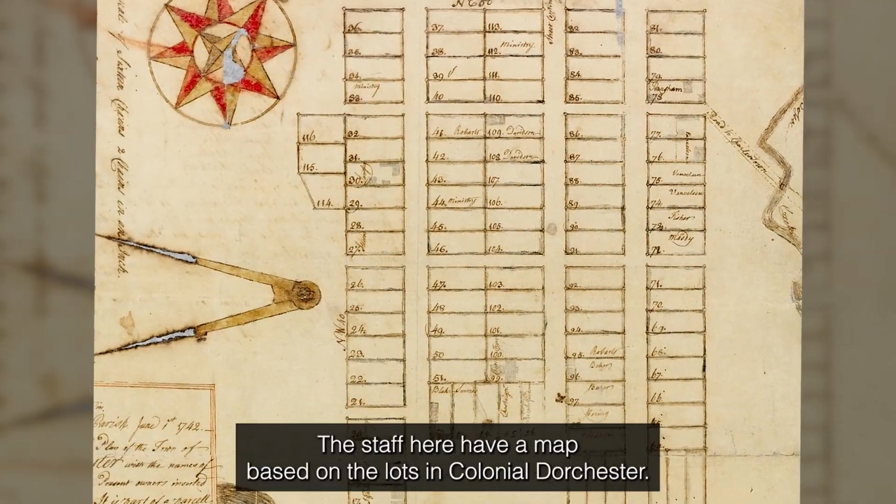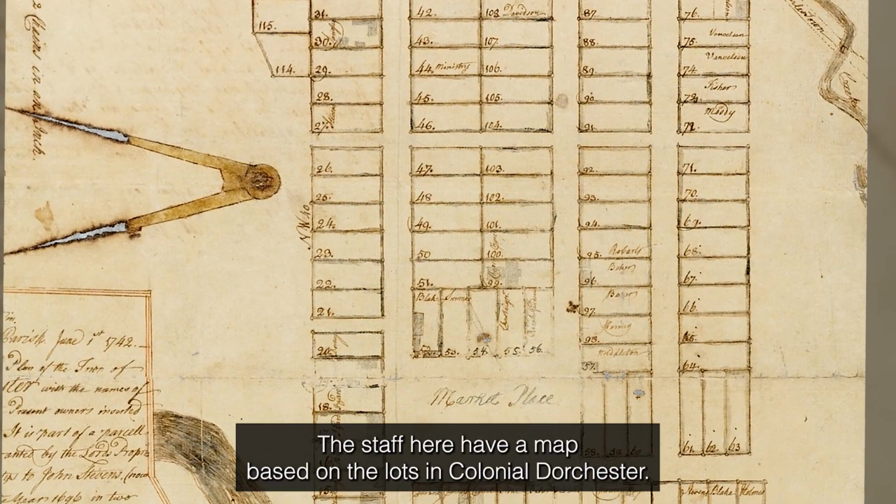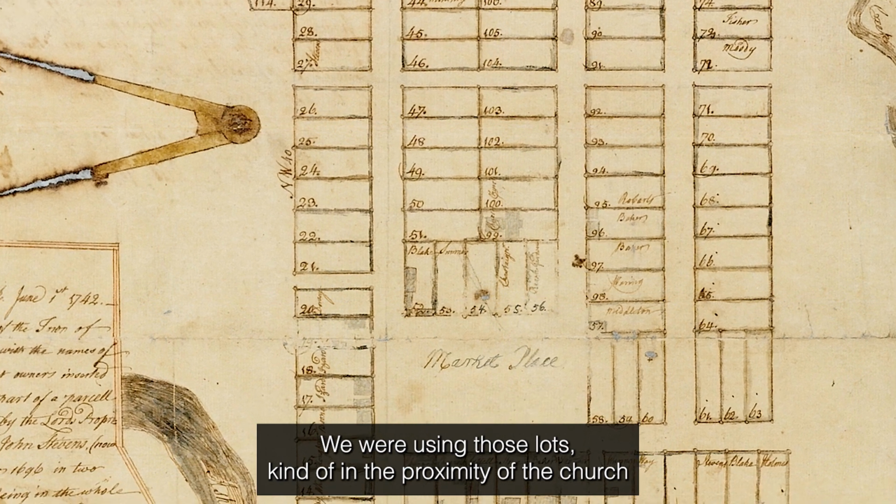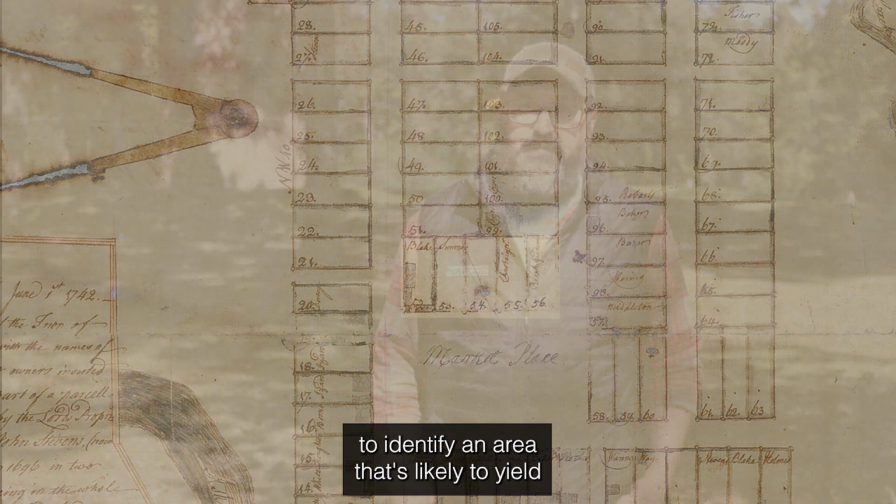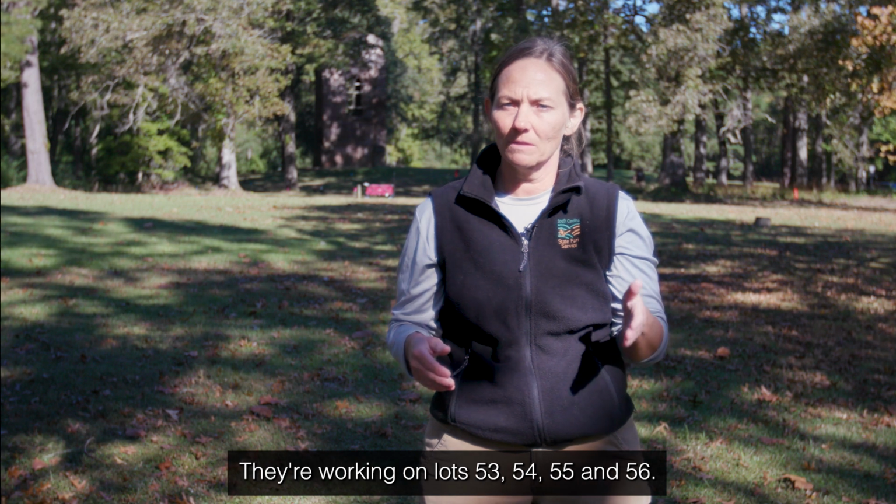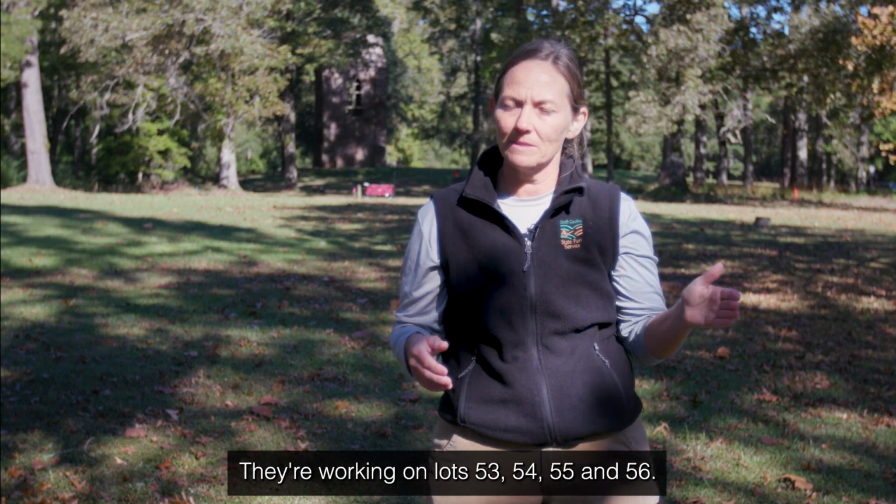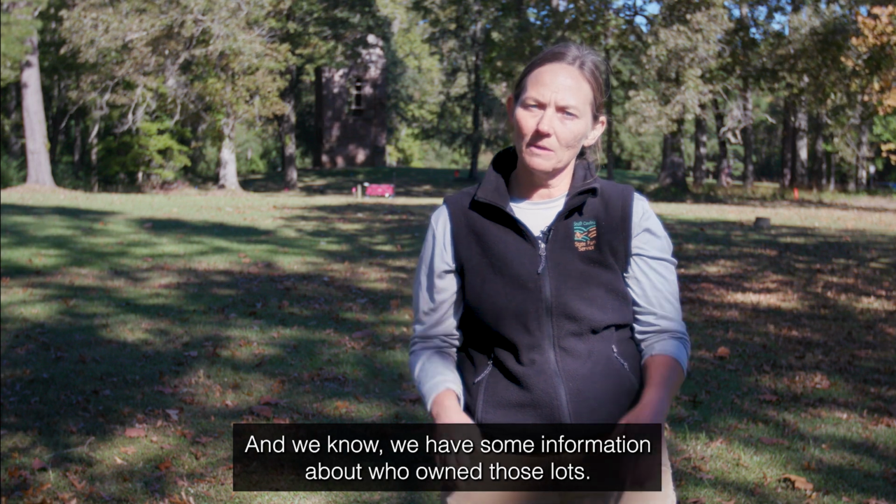The staff here have a map based on the lots in Colonial Dorchester. We were using those lots in the proximity of the church to identify an area that's likely to yield the Revolutionary War fortifications that we are hoping to find. They're working on lots 53, 54, 55, and 56. And we have some information about who owned those lots.